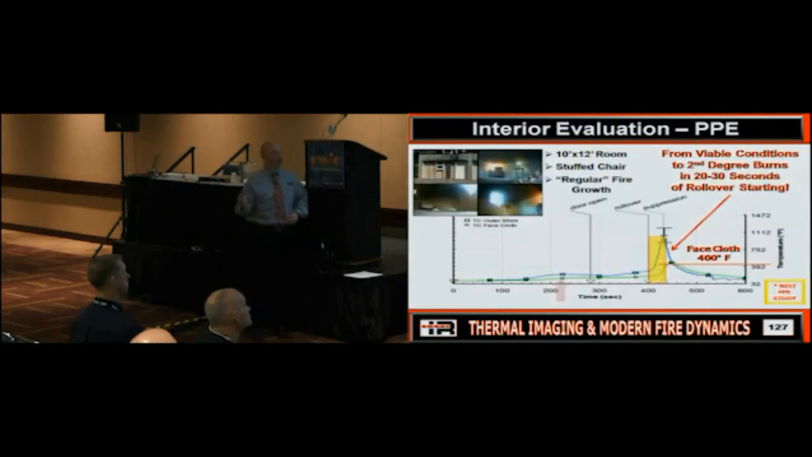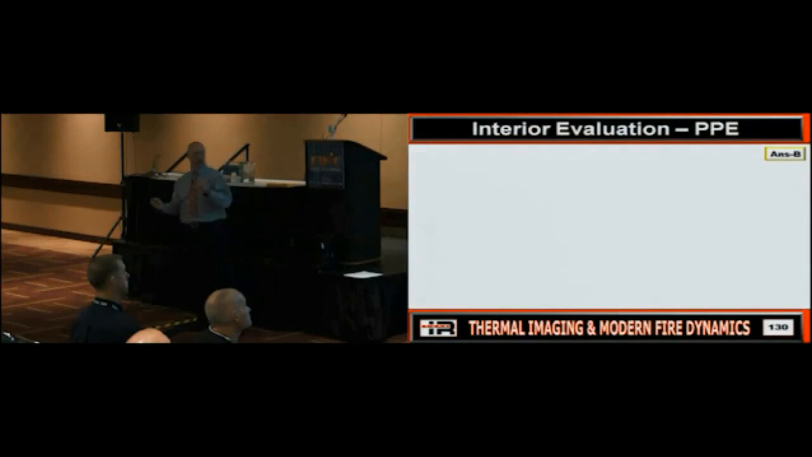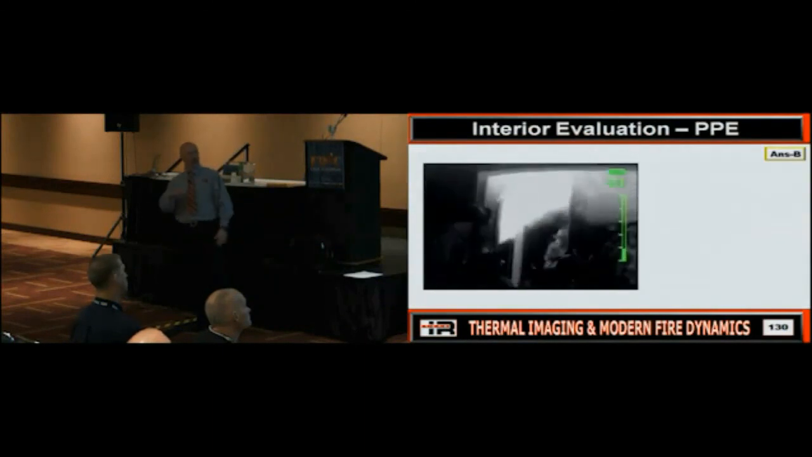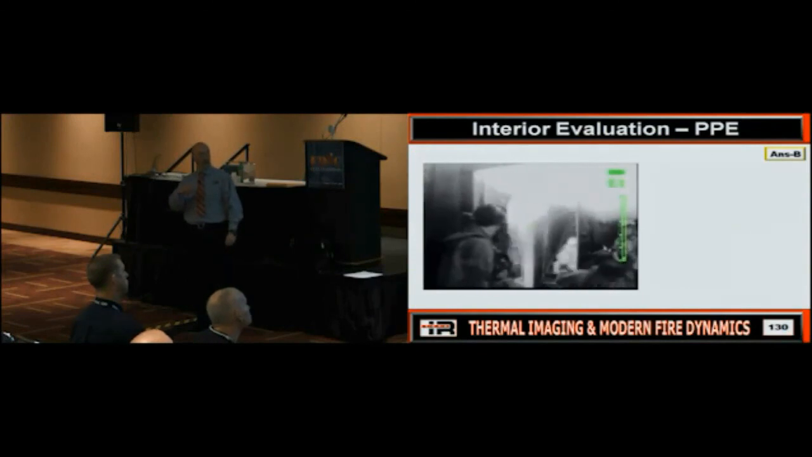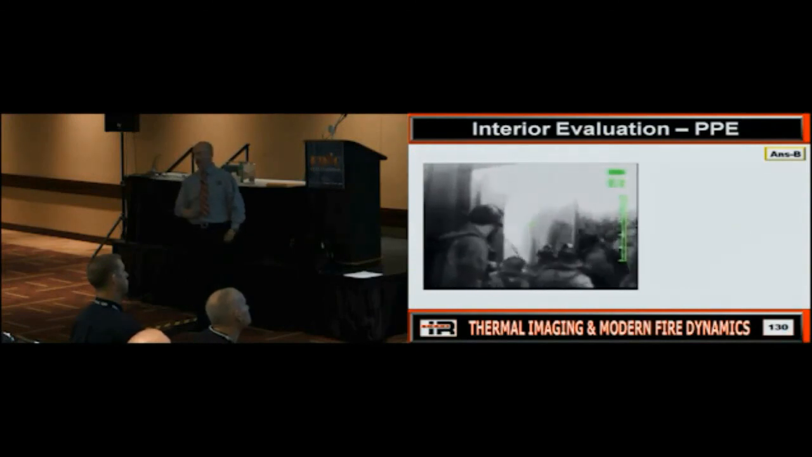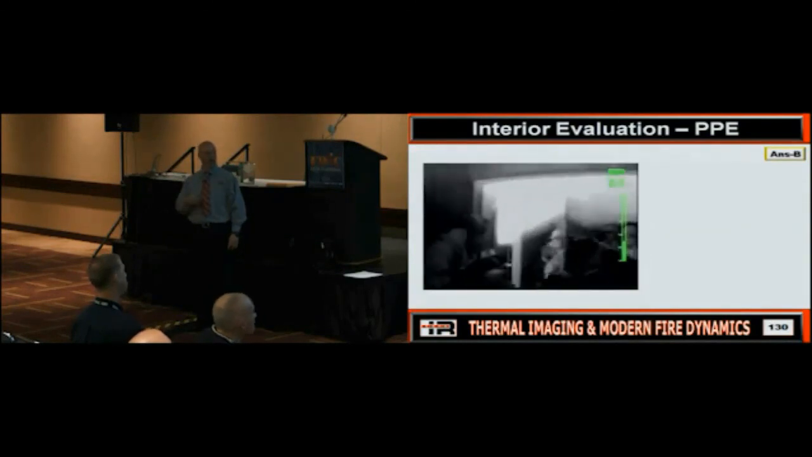Okay. We'll skip this one because we'll come back to it. PPE. That's face piece failure, but this is a flow path. Where's it going? It's going up the stairs. Can everybody see that? What's my problem here? Does anybody catch it?